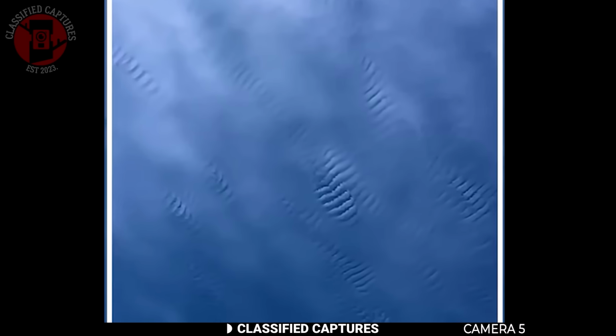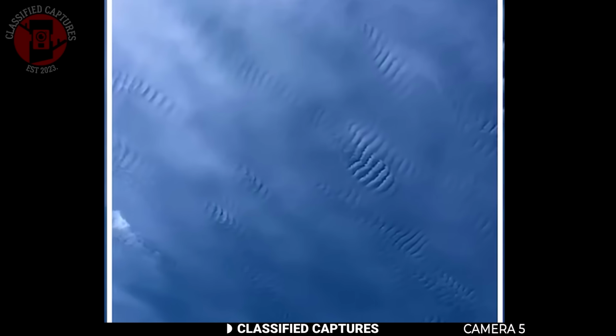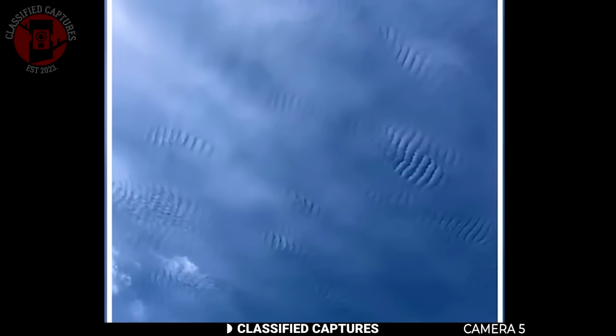But a few viewers have pointed out how symmetrical it looks, as if the sky itself has been imprinted with some kind of pattern or energy distortion. So what do you think it is?